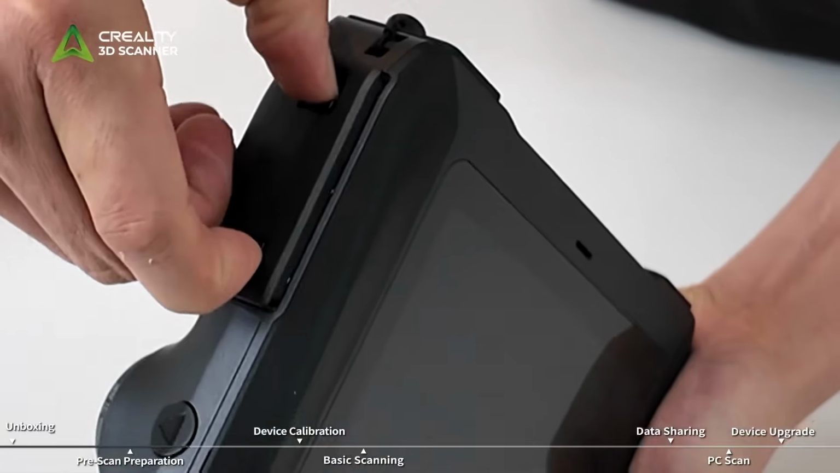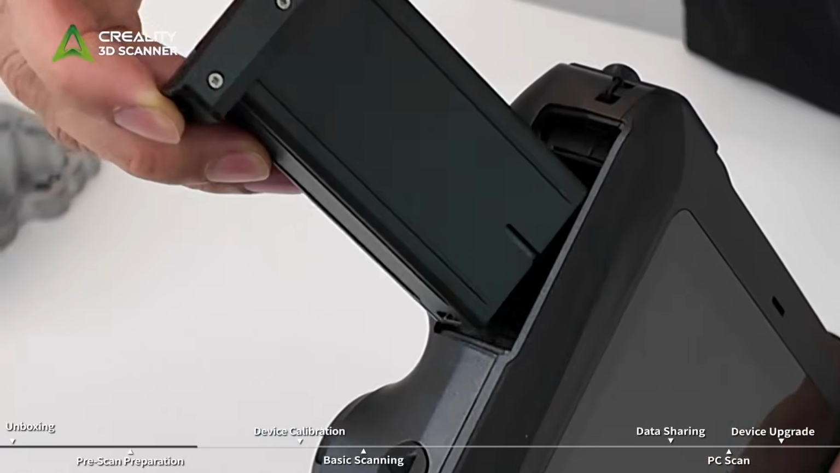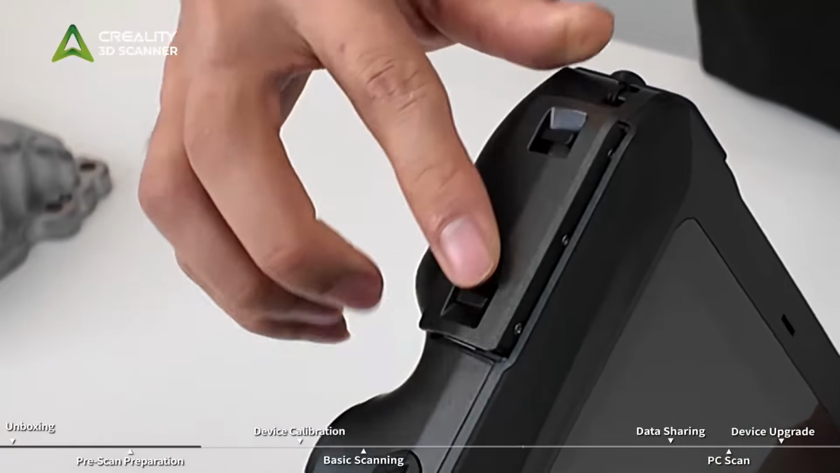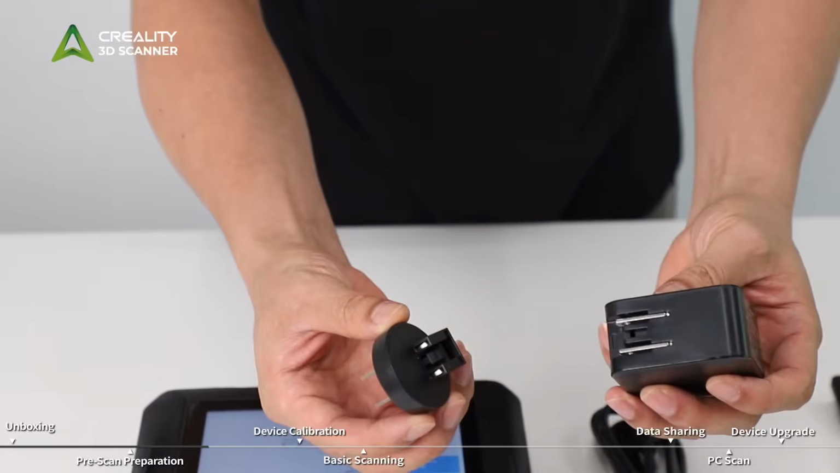To remove the battery, press the buttons on both sides inward. The battery will automatically pop out and can be taken out. Push the battery to the left until you hear a click, indicating the battery is properly installed.